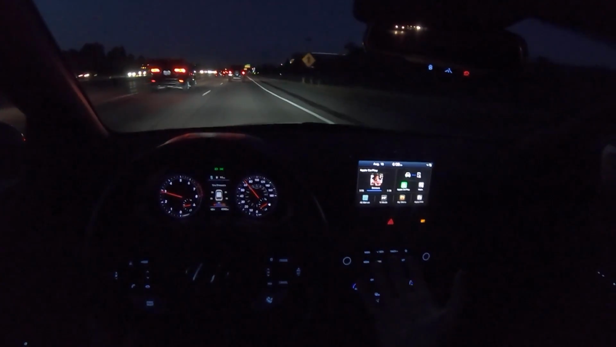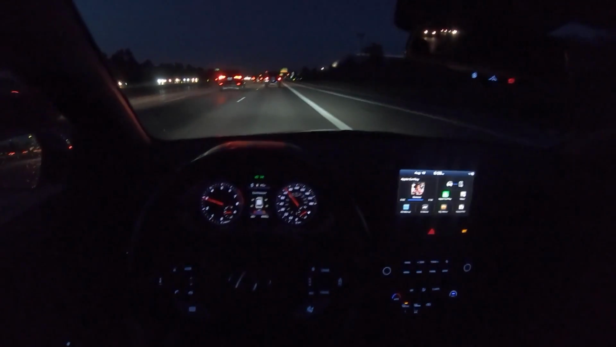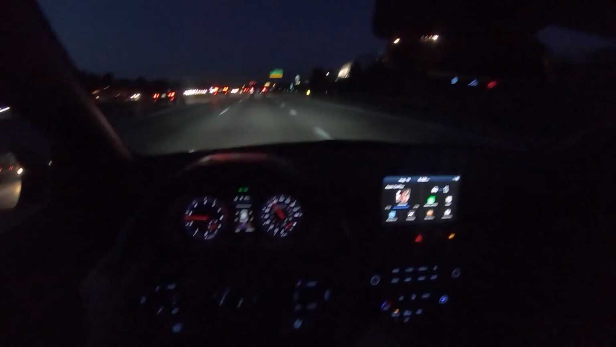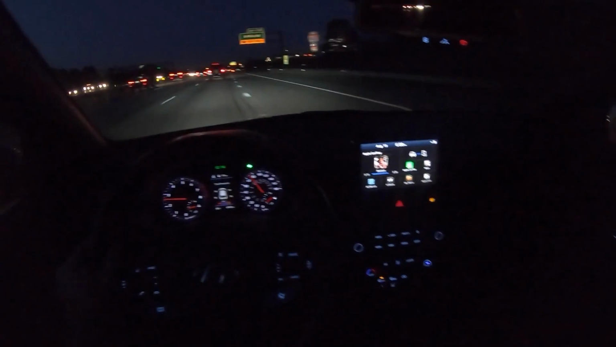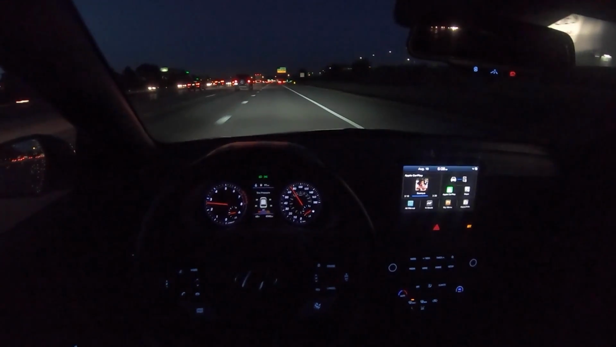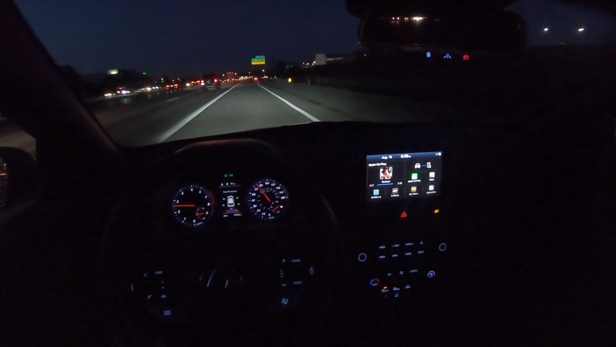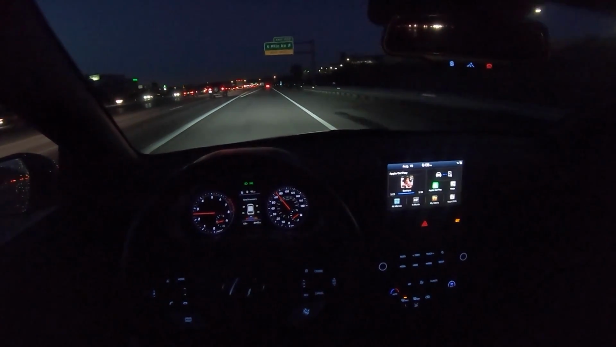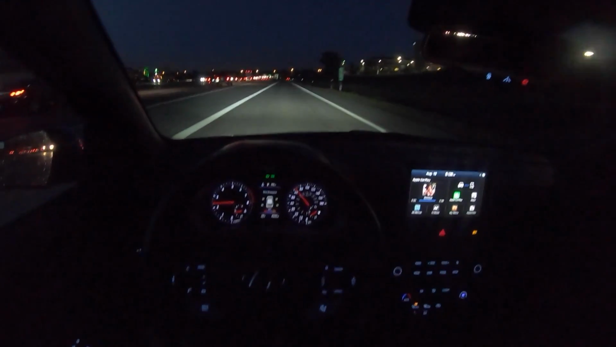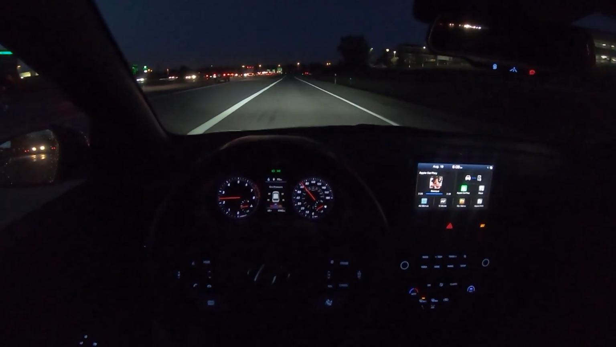So, more fun to drive than a Mustang EcoBoost, I would argue. More feedback, more feel, more visceral of an experience. What about a Miata? Miatas are about the same price as this, maybe a little bit more expensive depending on what you get. You want a fun car to drive, something you can track, something you can take out and push its performance envelope. That's a tough one.